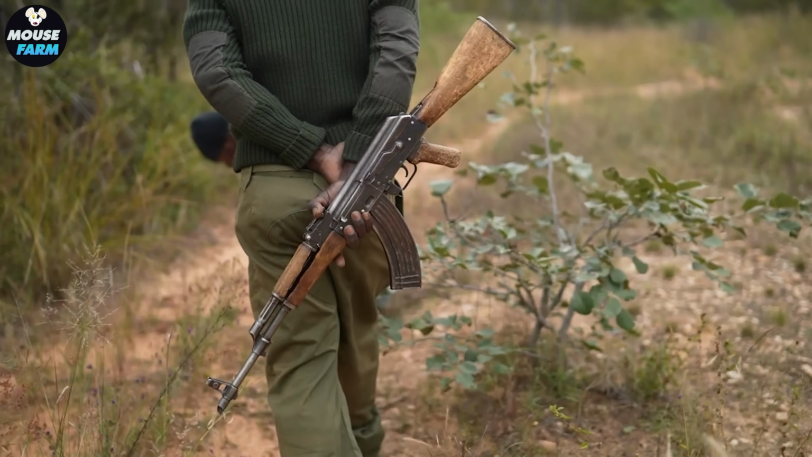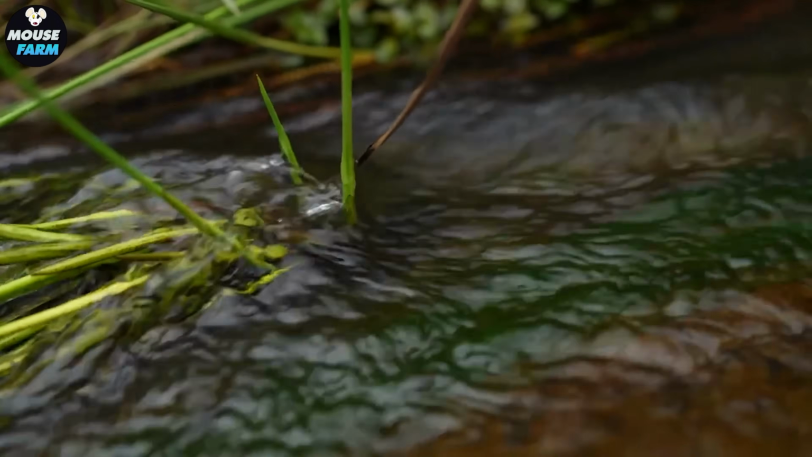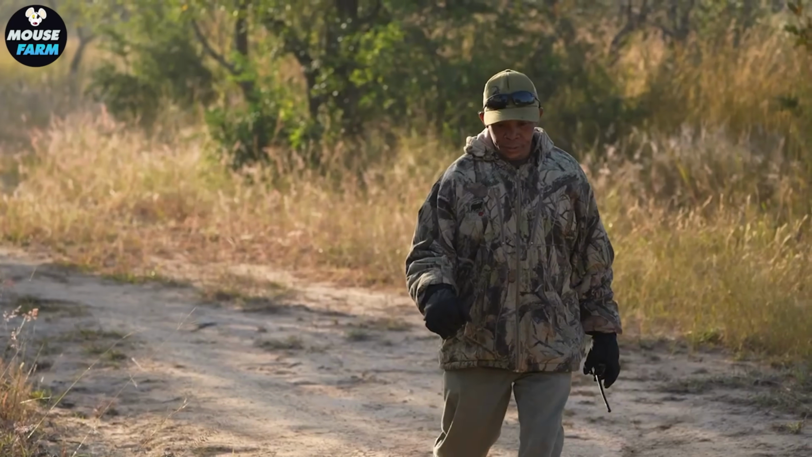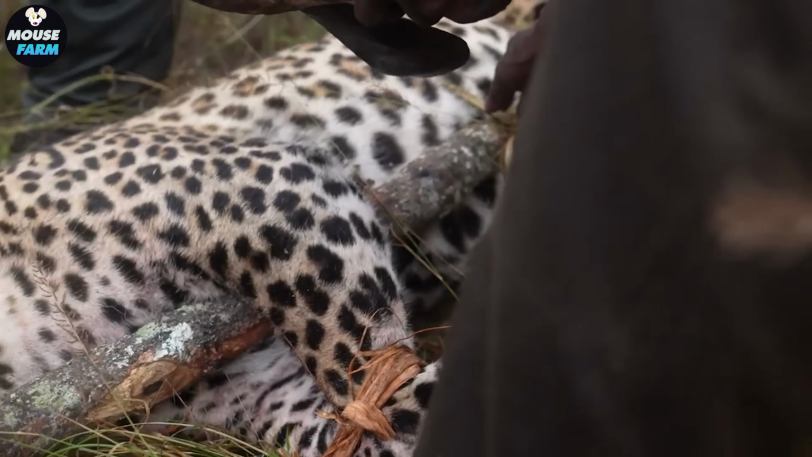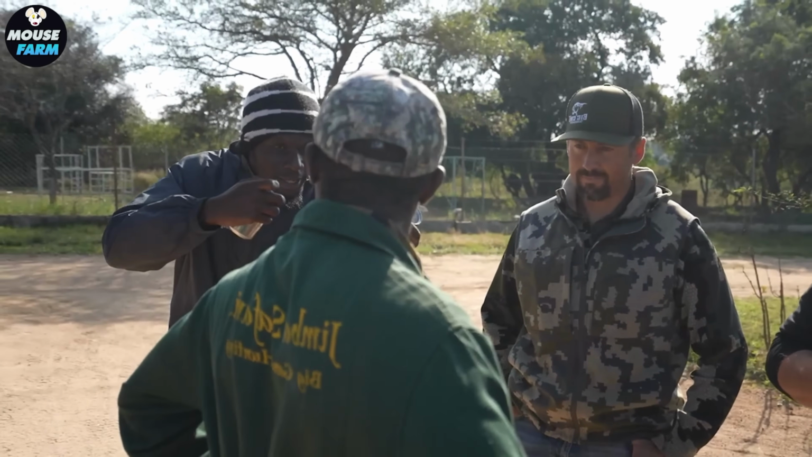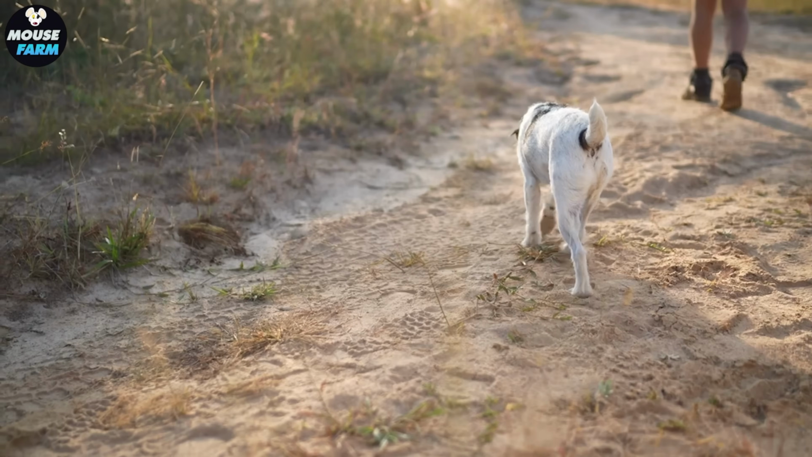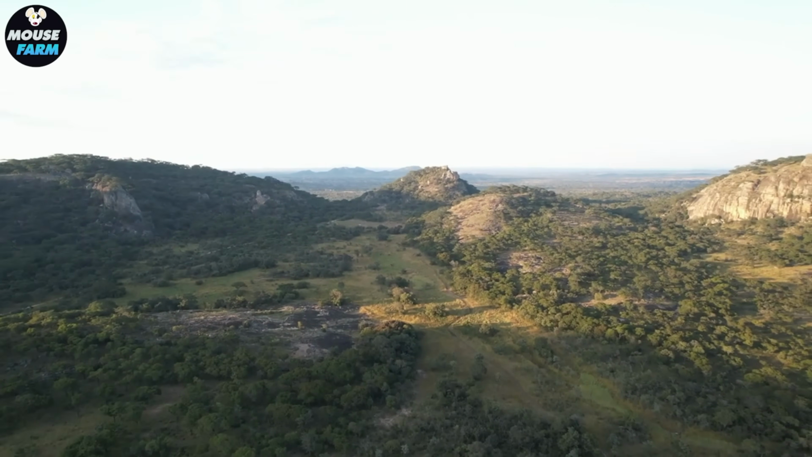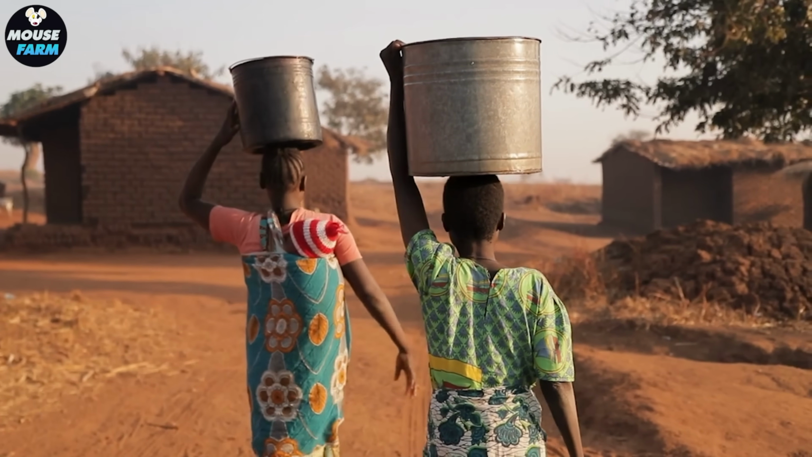This hunt was born out of a need to protect the community when Hannibal attacked livestock and the livelihood of many families. But it did not stop there. The money from the hunt was invested in anti-poaching efforts, building fences to protect livestock, and providing educational opportunities for local children. It was a circle of life, where every hunt was done with a sense of conservation and community support.